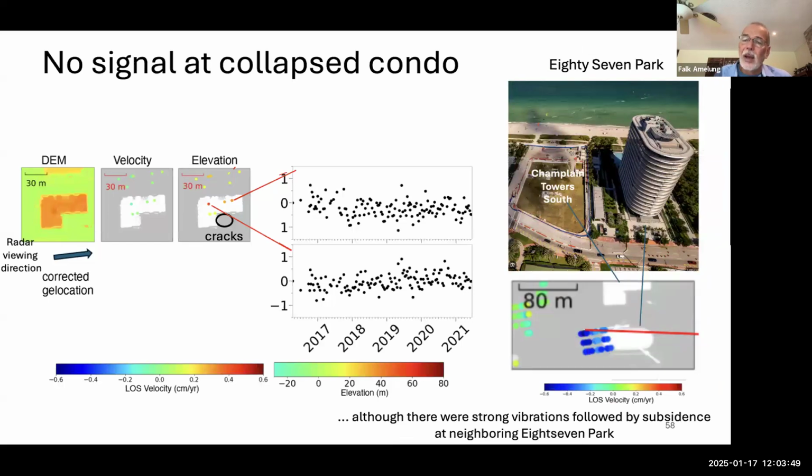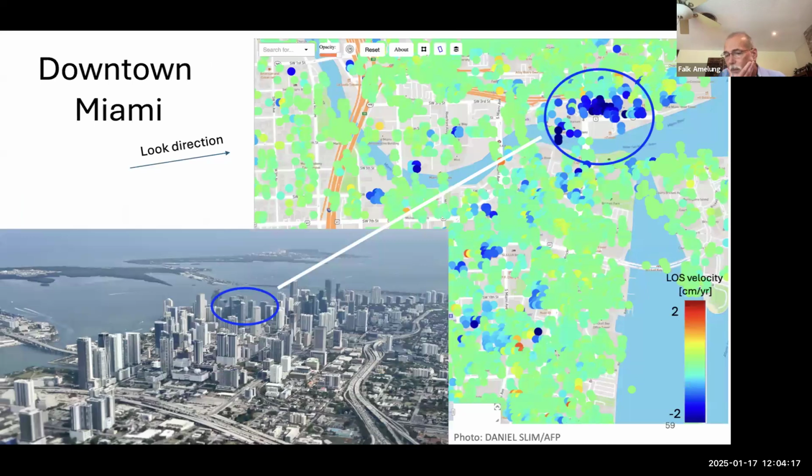Surprisingly, we have the 87 Park right next to it. We know that there were significant, really strong vibrations while the 87 Park was constructed. So we really would have expected to see some subsidence, at least a little bit, during the construction of the 87 Park, but we don't. The 87 Park itself, though, is subsiding. So these are not really conclusive.